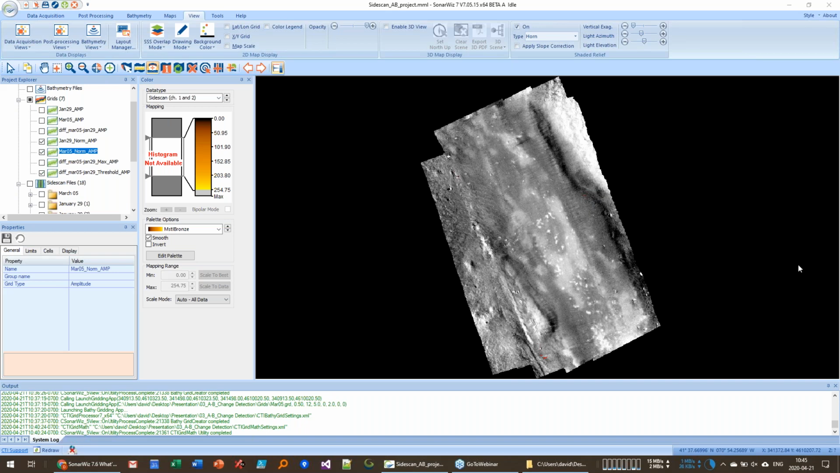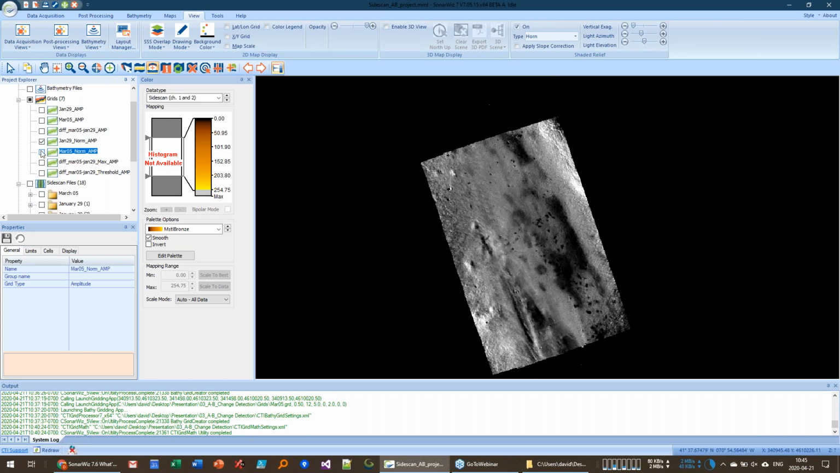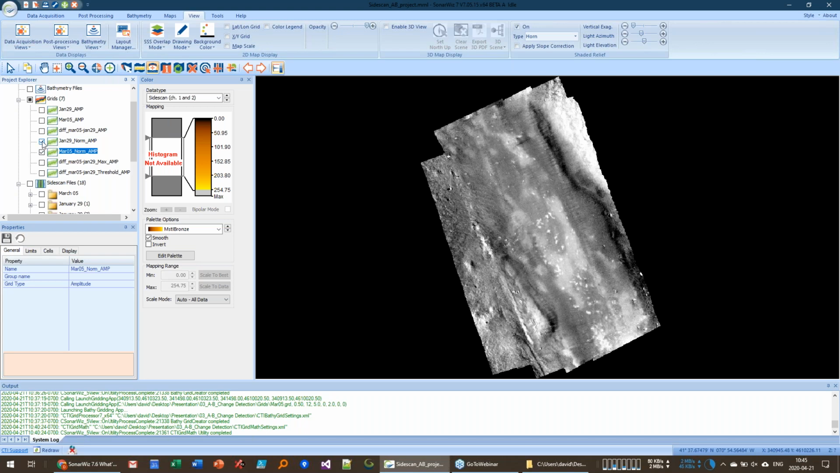I chose two data sets that were very close in amplitude to each other, but one of the steps is to create these normalized versions of our input grids that have already removed the amplitude differences. So we're trying to be a little more turnkey about it.